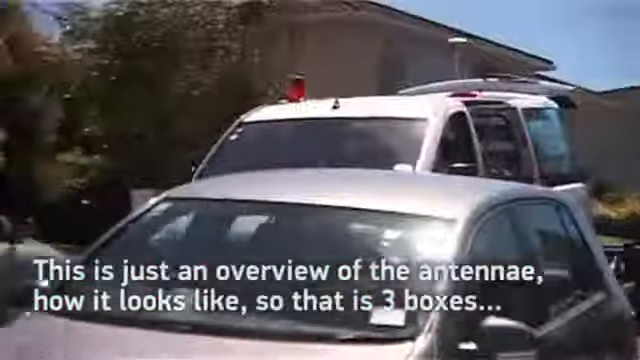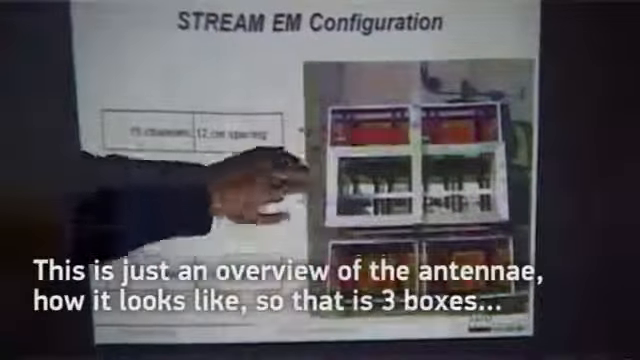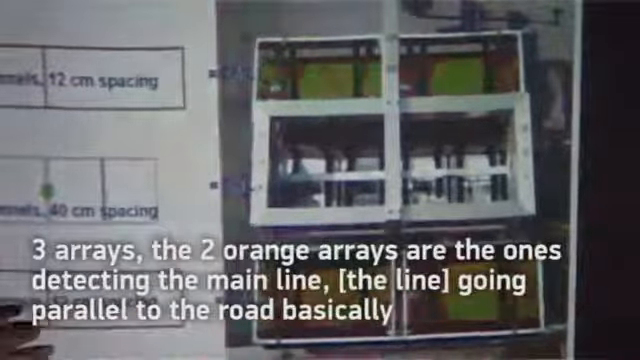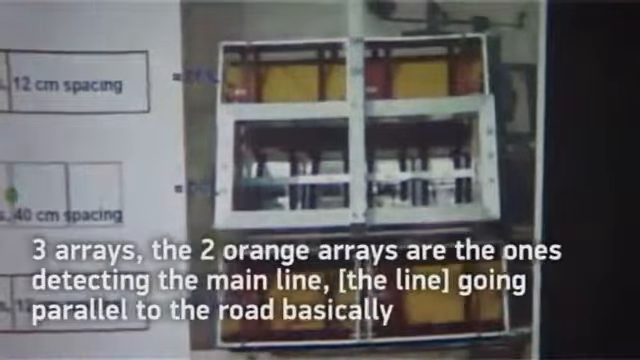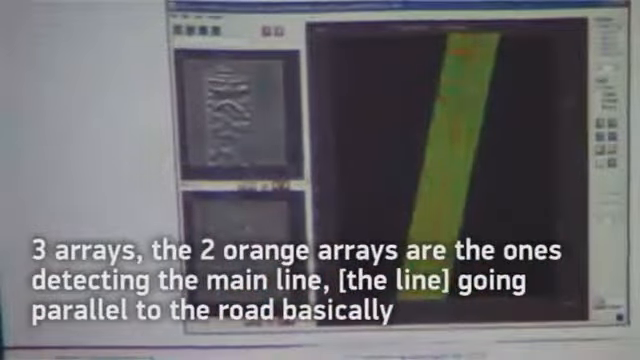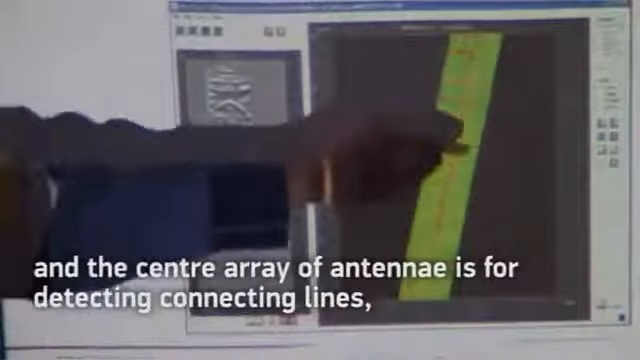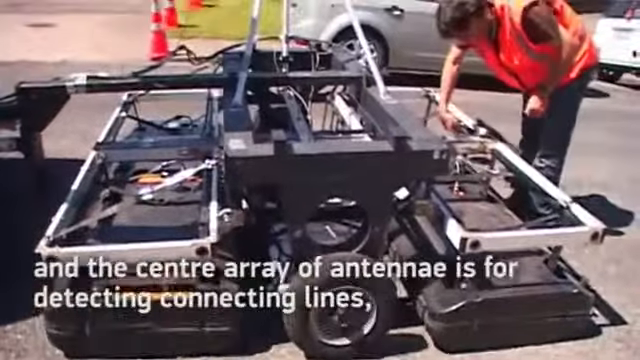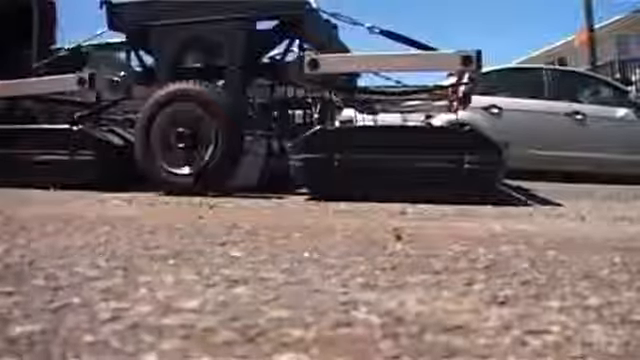It's just an overview of the antenna, how it looks. So there's 3 boxes, 3 arrays. The 2 orange arrays are the ones detecting the main line. It's going parallel to the road basically. And the center array of antennas is for detecting connecting lines.